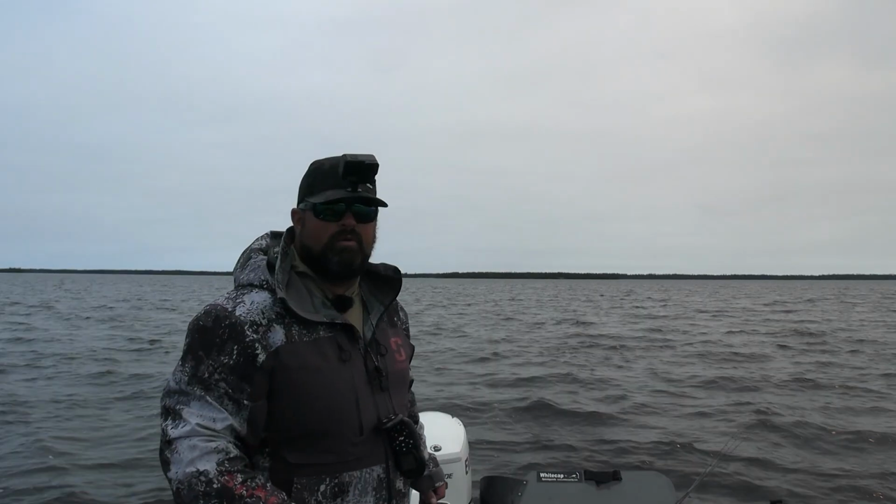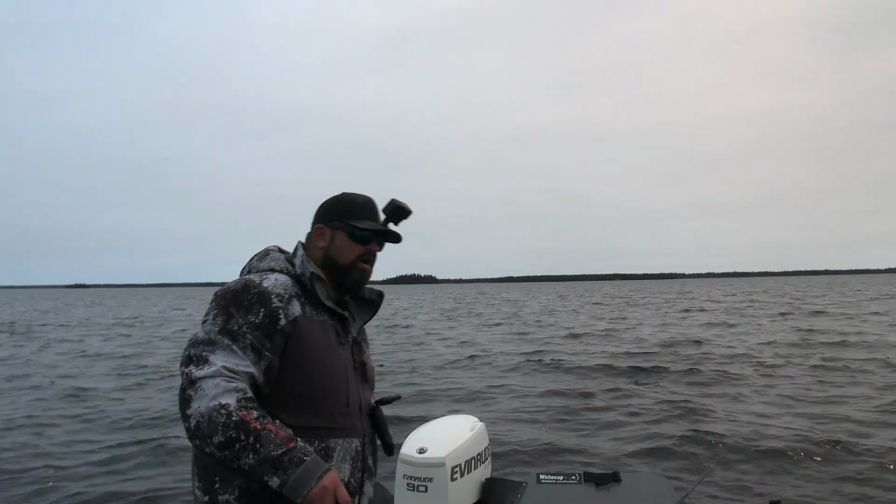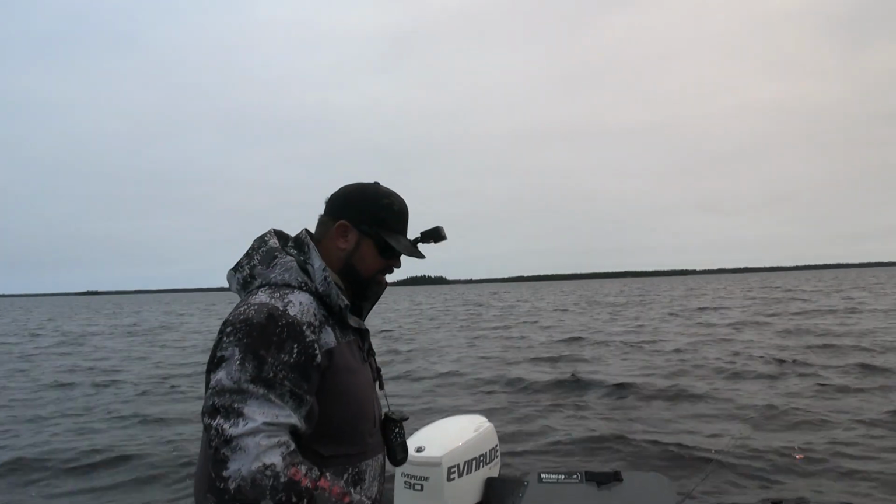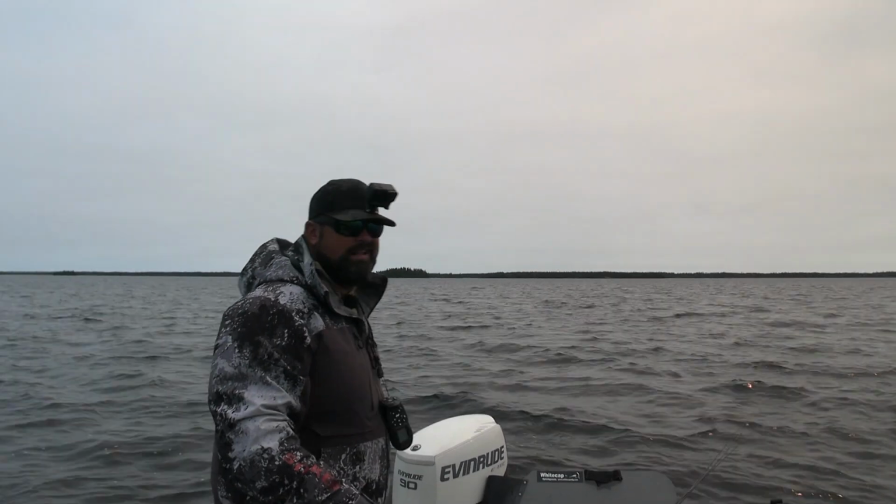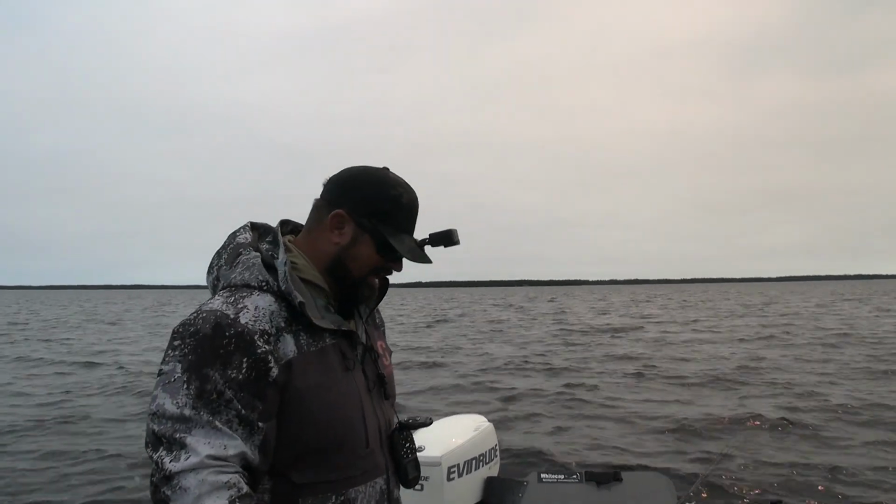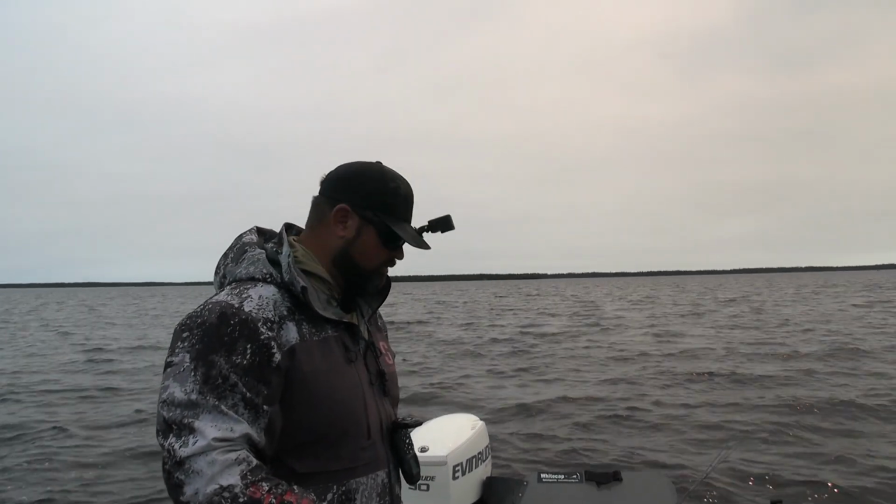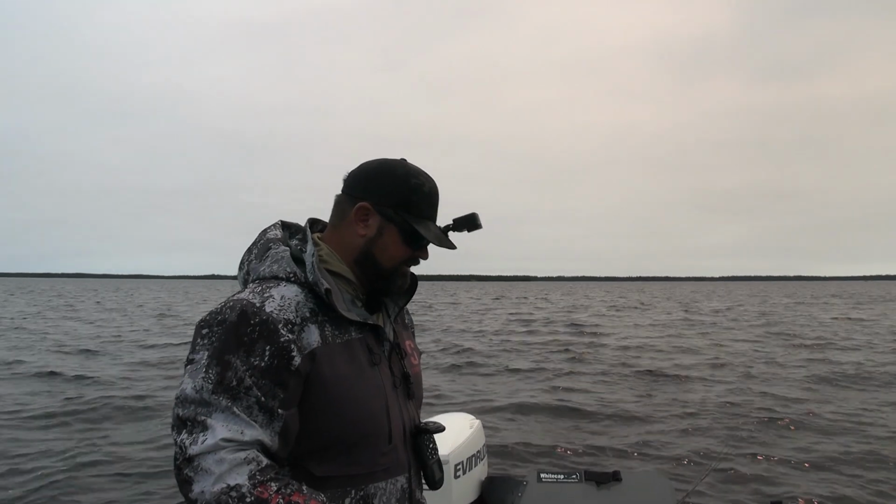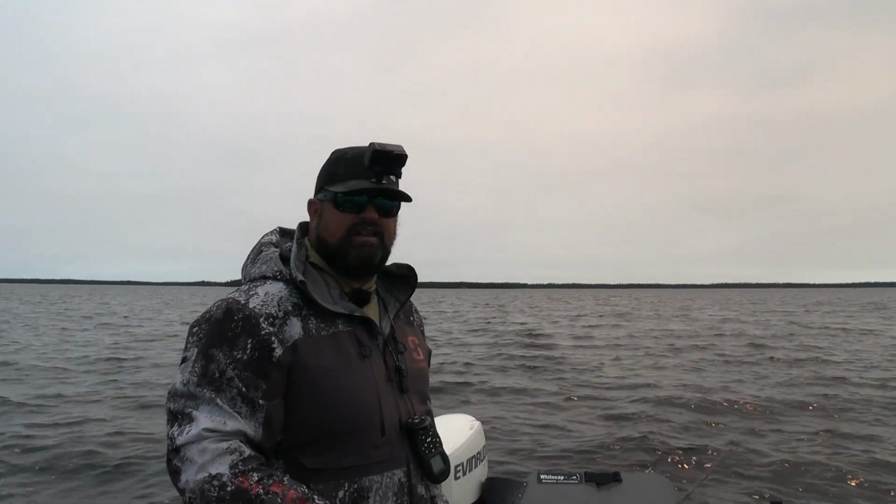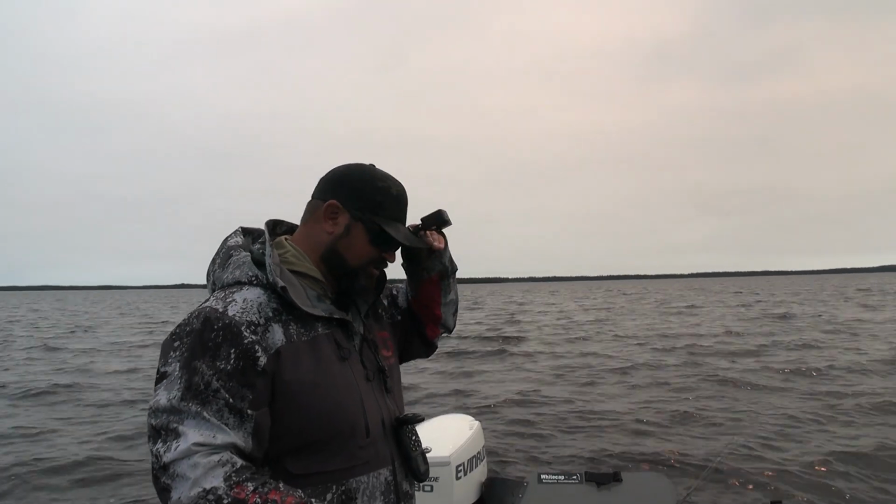I don't know what it is about rocks. I just love fishing rocks for walleye. Obviously you're going to catch them on mud, sand, gravel, transition type deals, but I just love boulders. I love boulders for walleye. I don't know why. It just feels like at any second one can come right up and just nail your bait. Oh, it's so good.